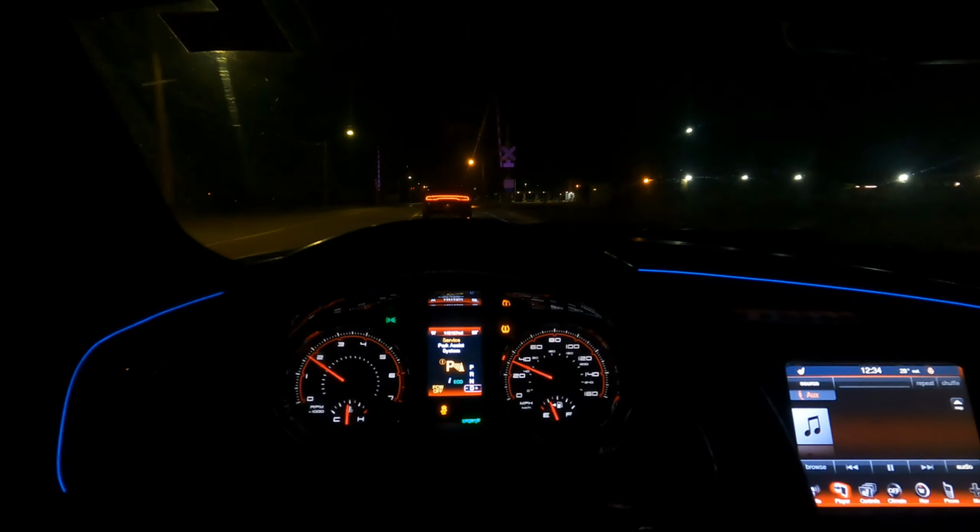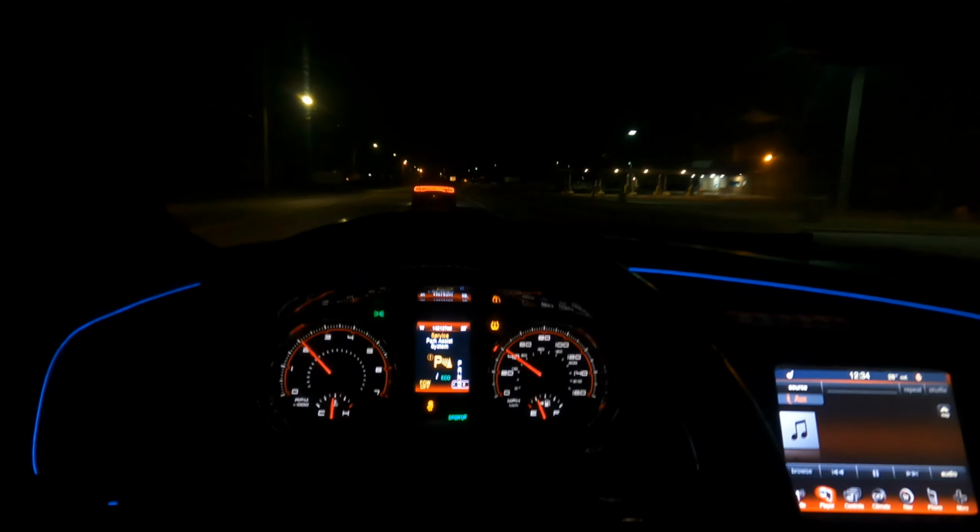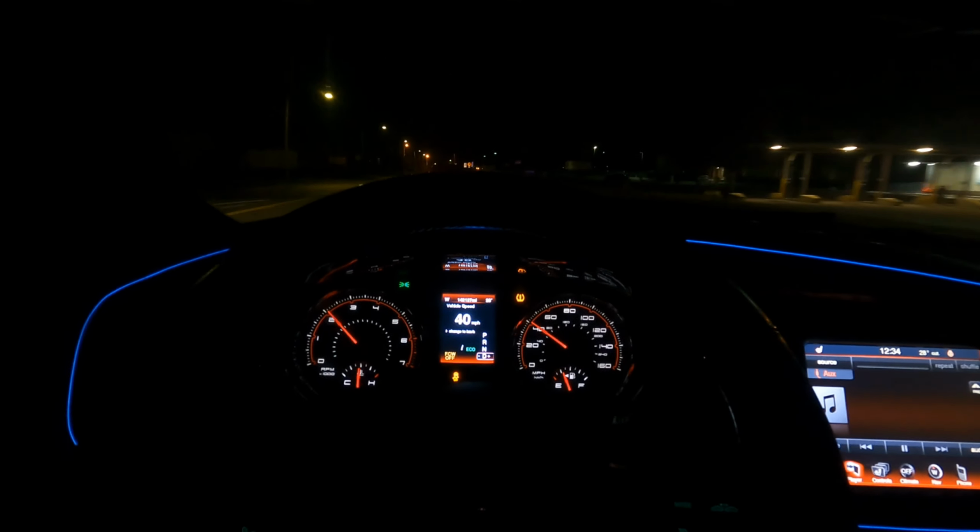Don't get me wrong, I love the V6s and the inline 6s. Everything I had was a V6. Get into a V8, that's a different story.